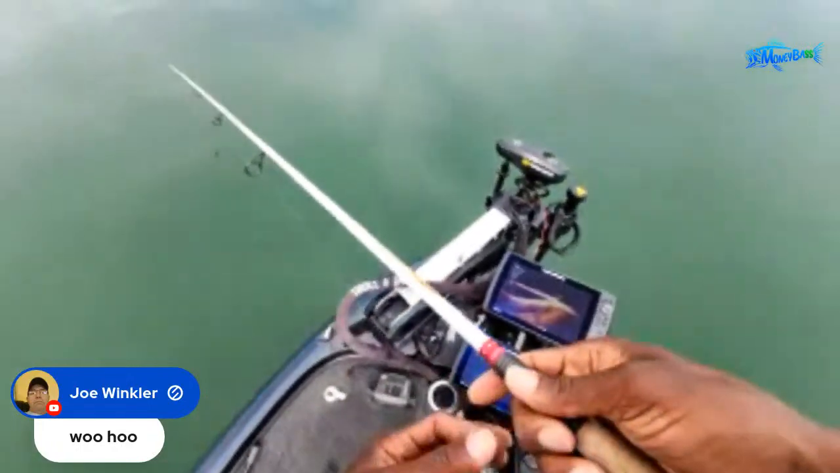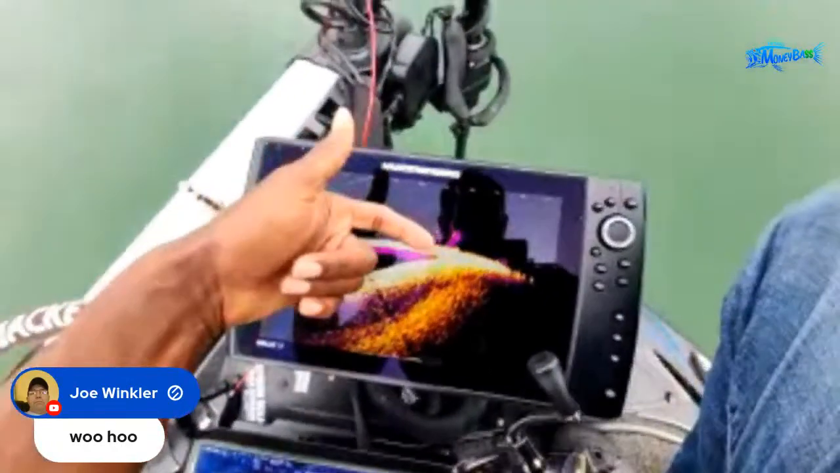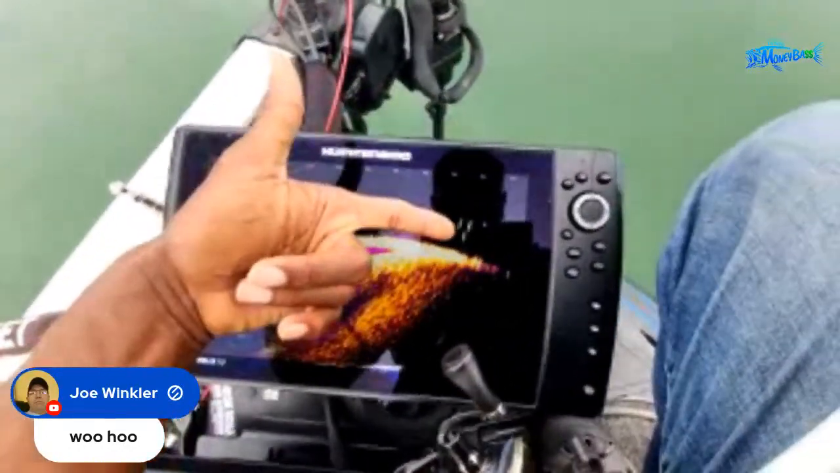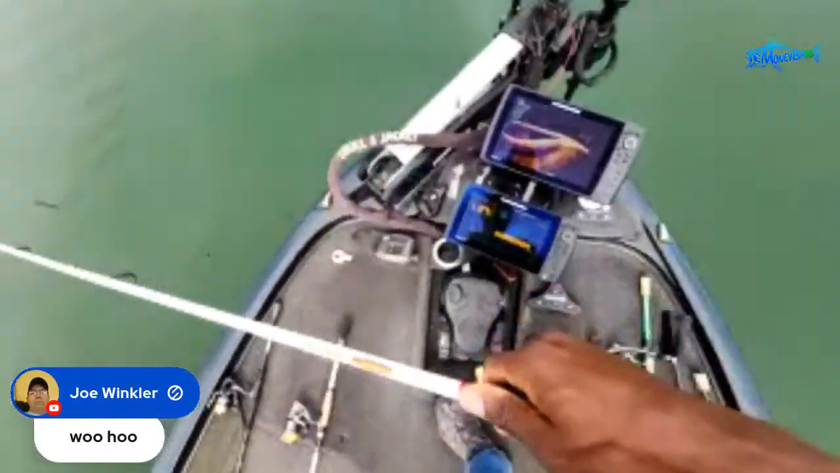So really appreciate it. All right, so now what I'm going to do, guys, I've come in a little closer. Right now, the cover that I'm fishing is probably about 50 feet in. But as you can see back here, look at all those suspended fish. Those are some nice sized fish. Those are about 70, 80 feet out there.